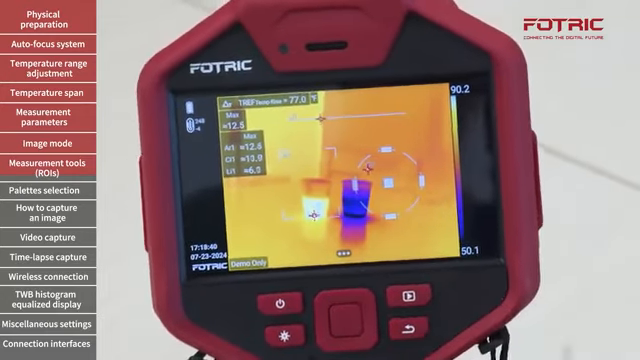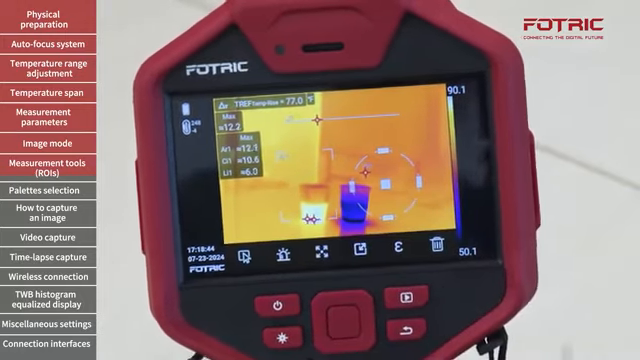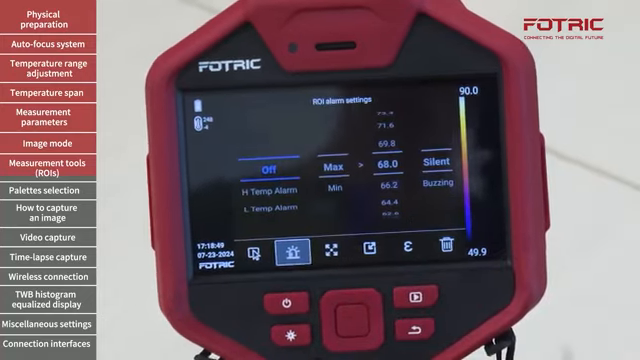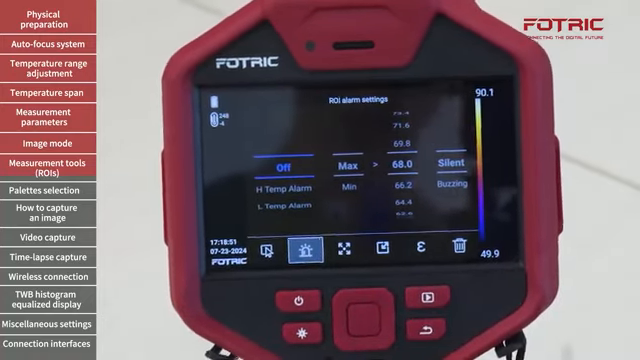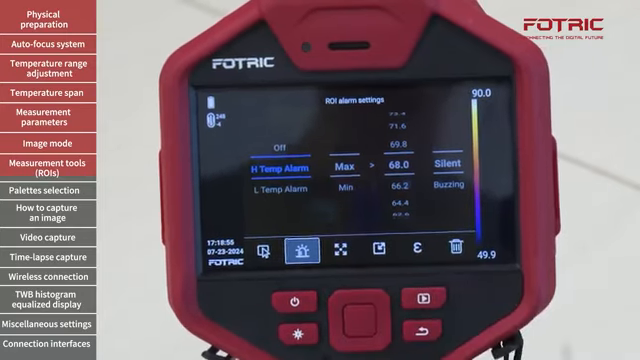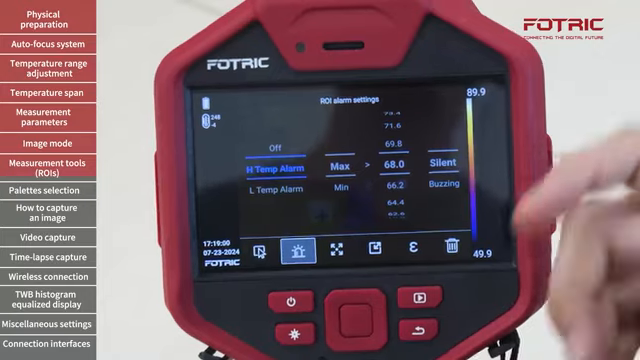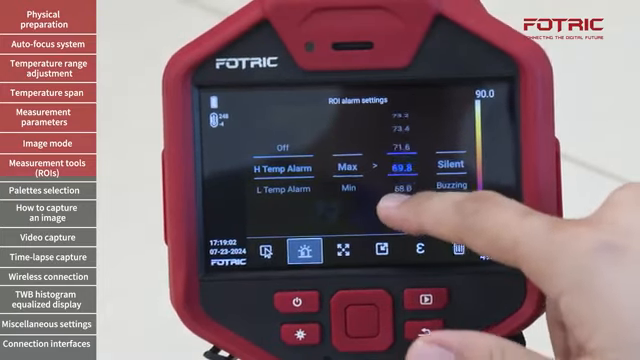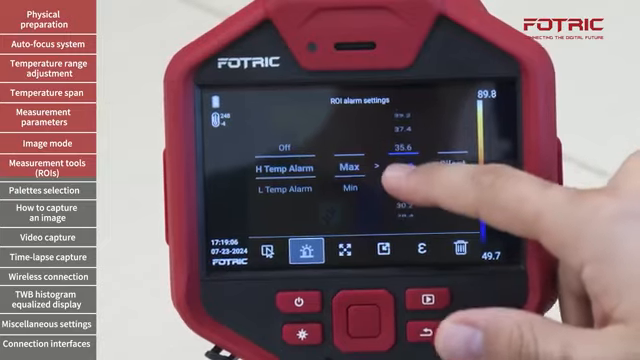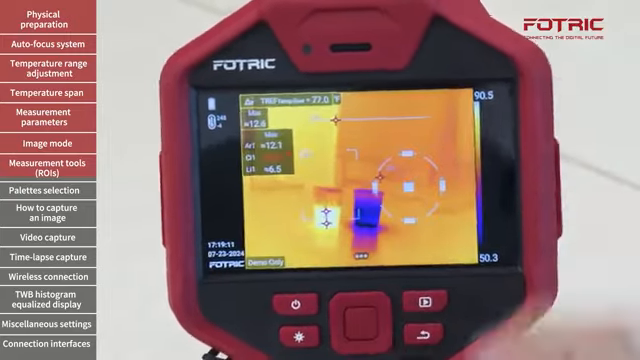So let's say I'm going to use the circle. Once the circle has been selected, I can tap on the three dots on the screen and assign a temperature value that will trigger an alarm. I can use a high temperature alarm, compare with the maximum temperature of the box or the circle, and decide which value that's going to be. So I'm going to lower that value to ensure that I have something triggered. Right now it's silent, I can keep it silent.